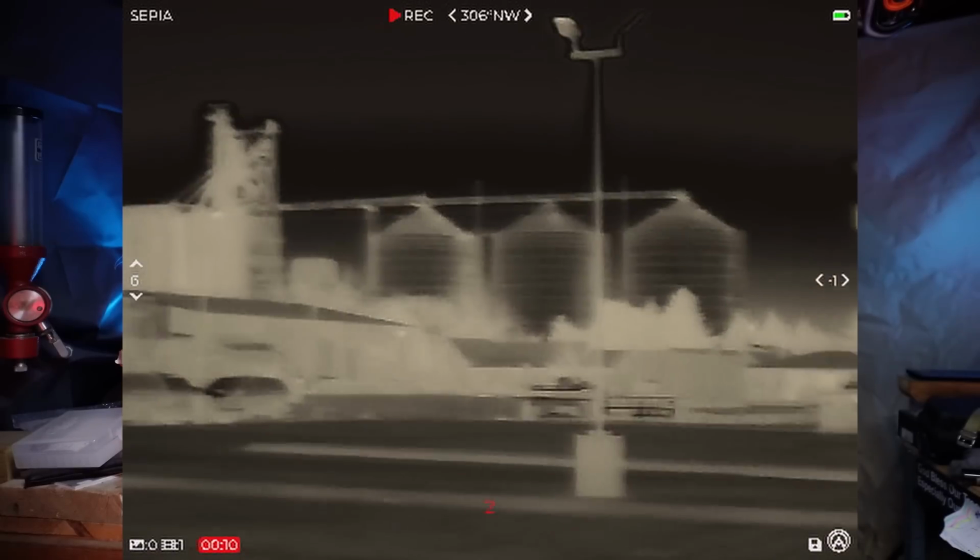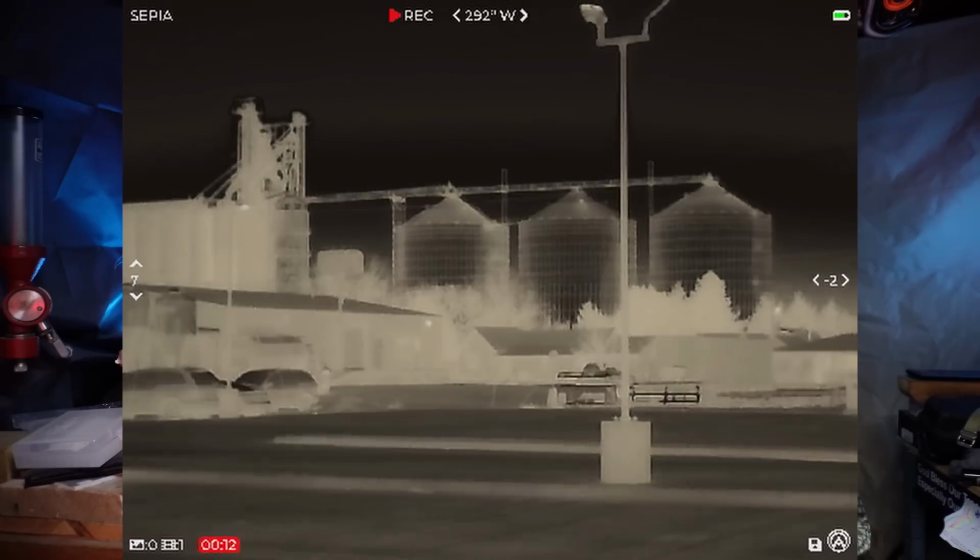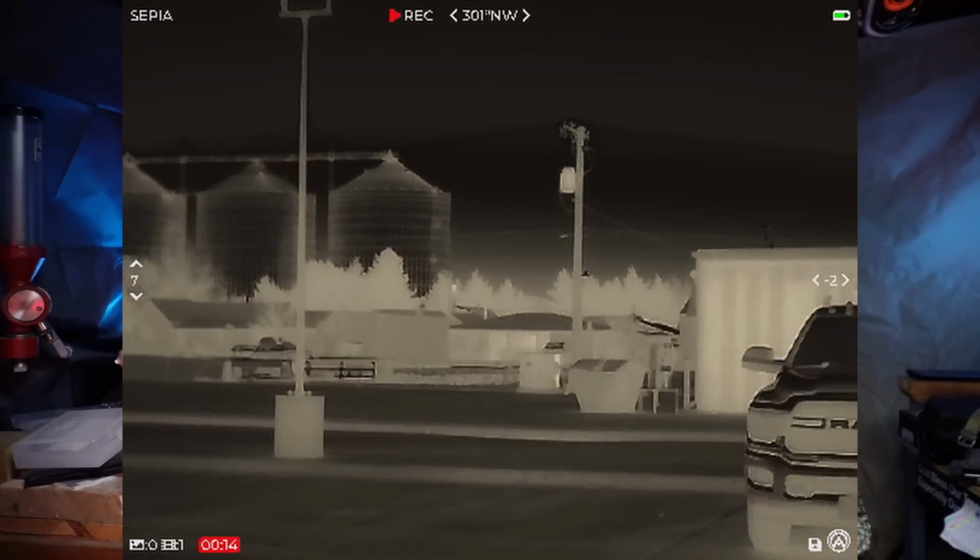And I said there were some pitfalls to thermal that don't exist in night vision. And one of the biggest ones is a thermal is completely defeated by glass. That means if I try to look out of the windshield of my truck, I have no vision at all, because glass is an excellent thermal barrier. You cannot see anything through glass with a thermal. That is probably its greatest pitfall.